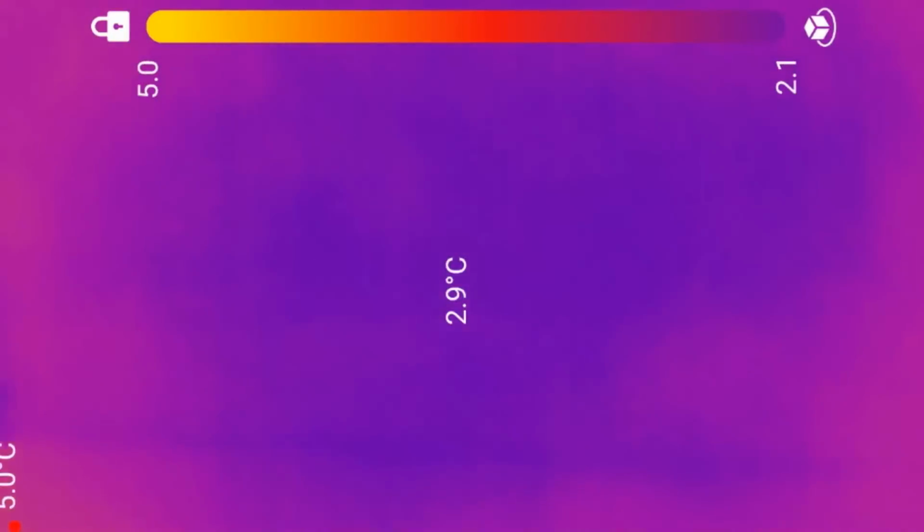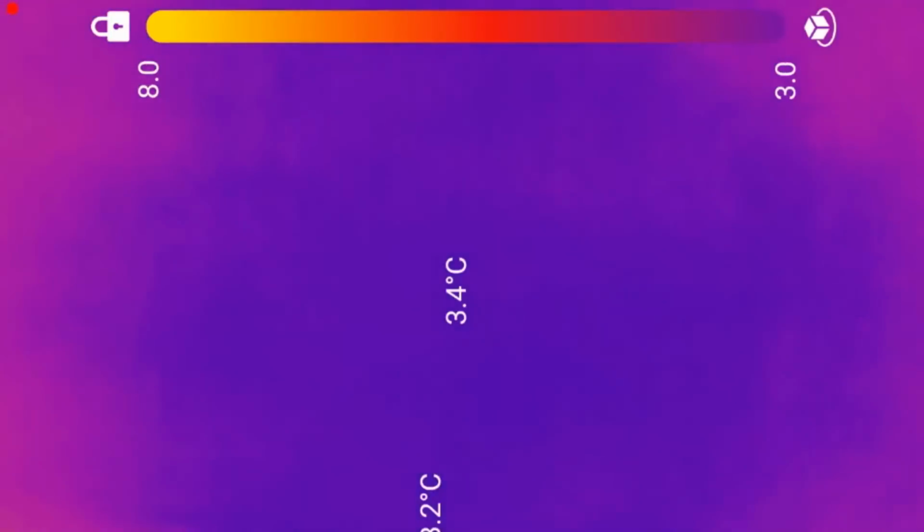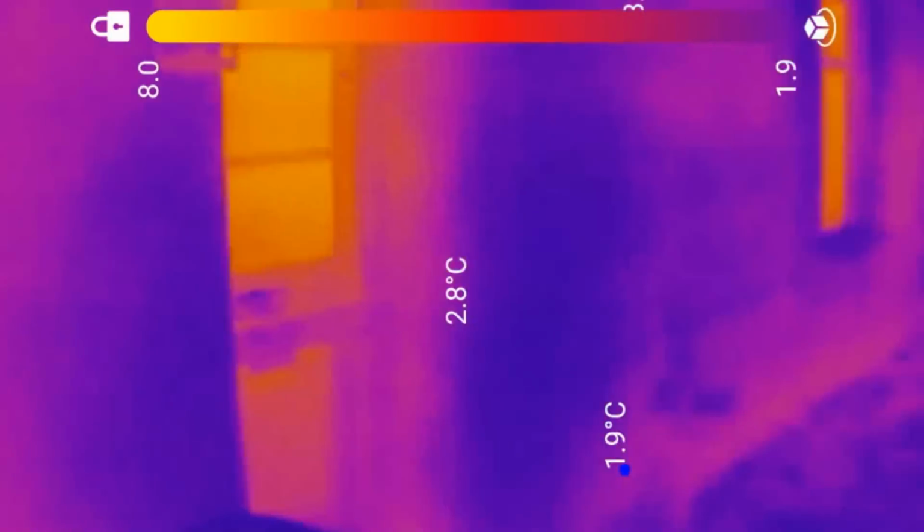Ah, lime plaster to the wall then. I think so. To the floor, I mean, to the wall. I'm frozen. Yeah, it's chilly. I don't know how cold I am. I'm this cold.